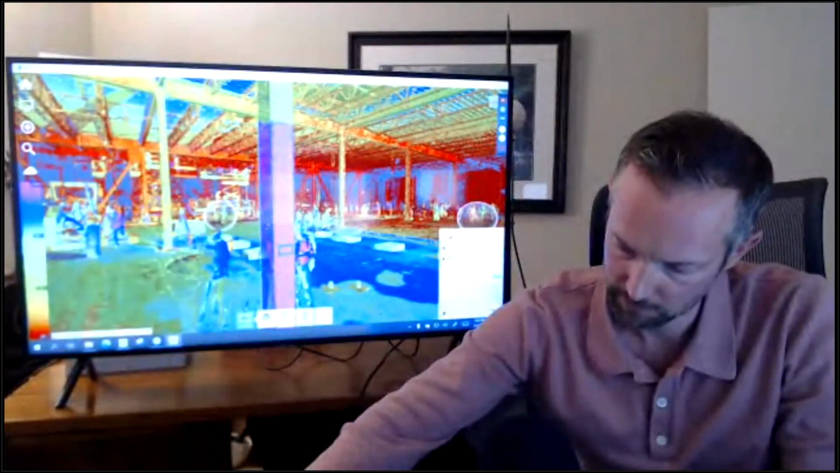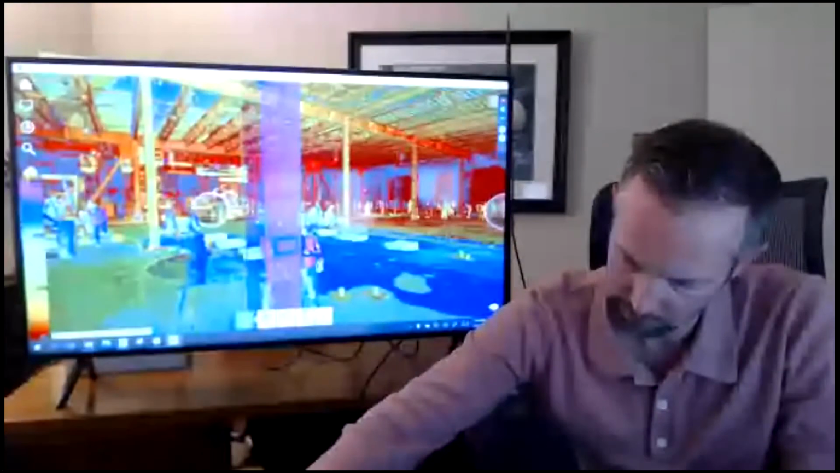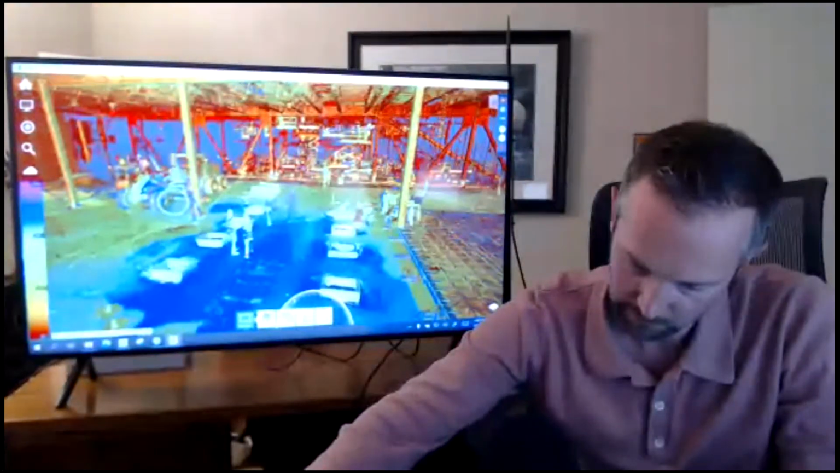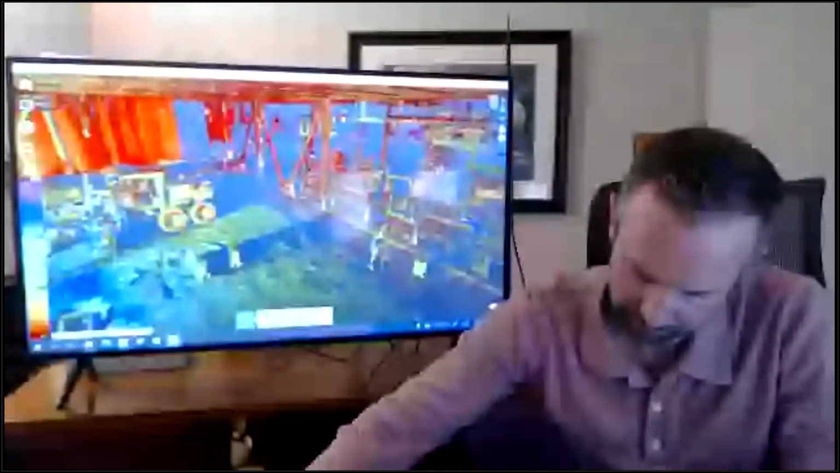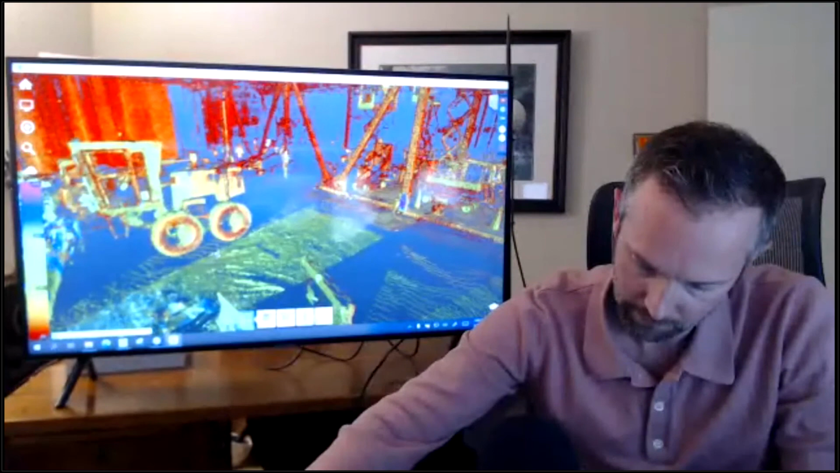the world's best 360 dome laser scanner for high productivity work. Right now, I don't mind naming it, that's an RTC 360. If you need to crank out 150 scans in a day, go buy an RTC 360, right? Or look at some mobile solutions like NavViz if you really need productivity, right? But